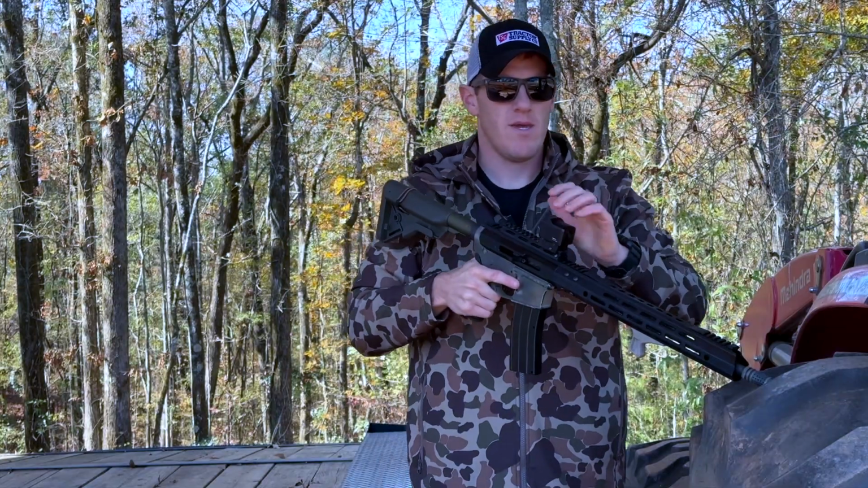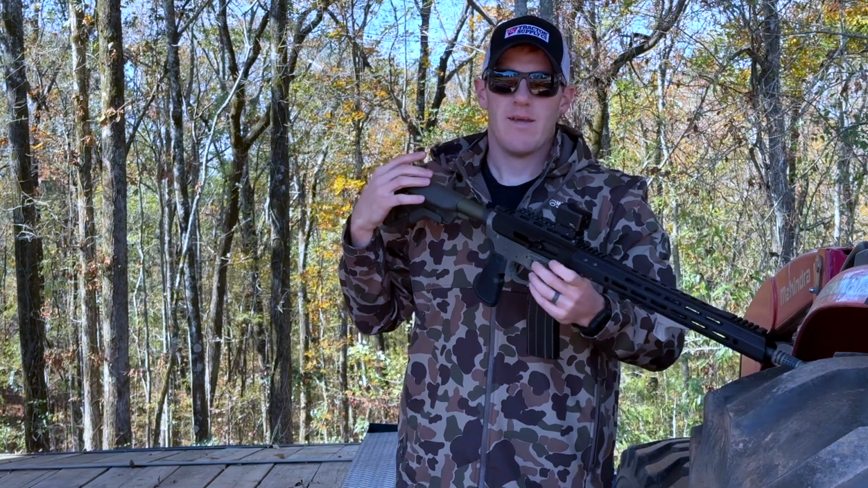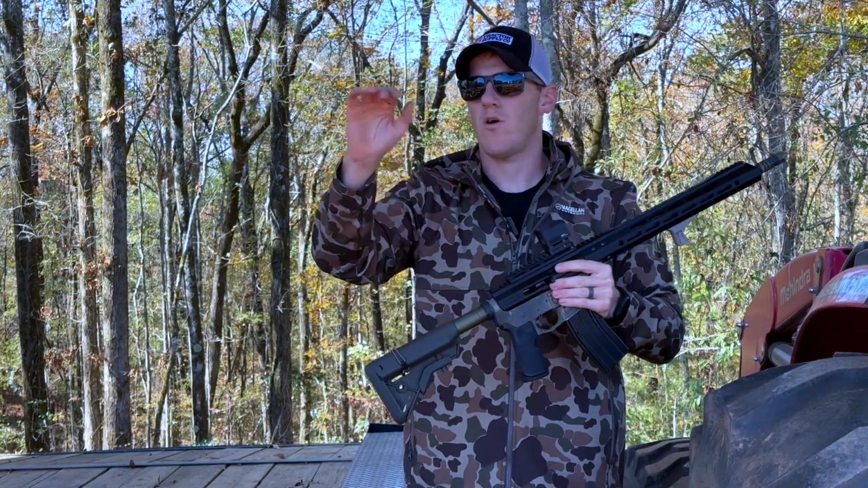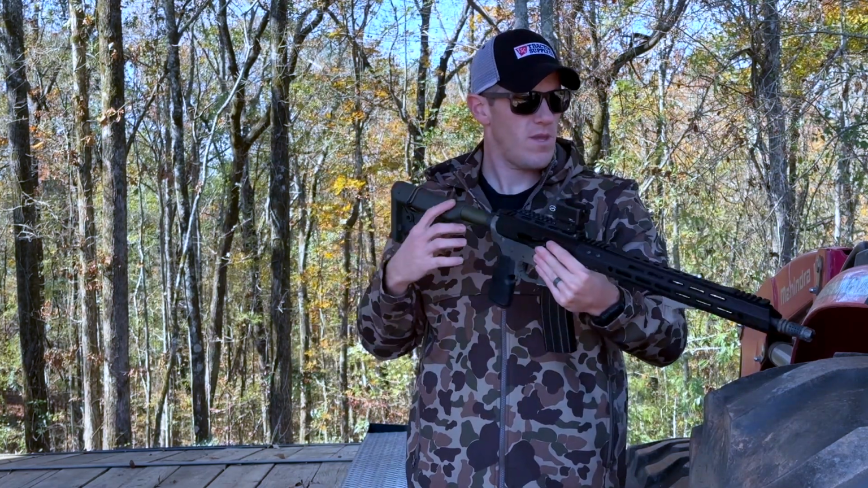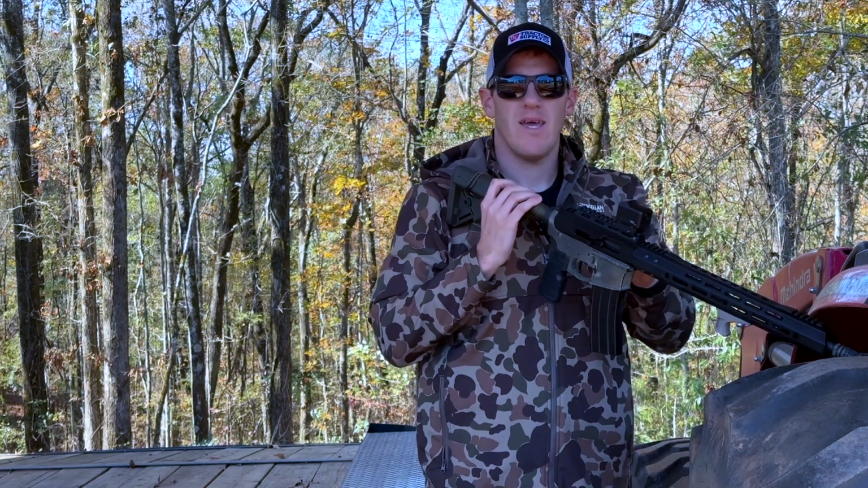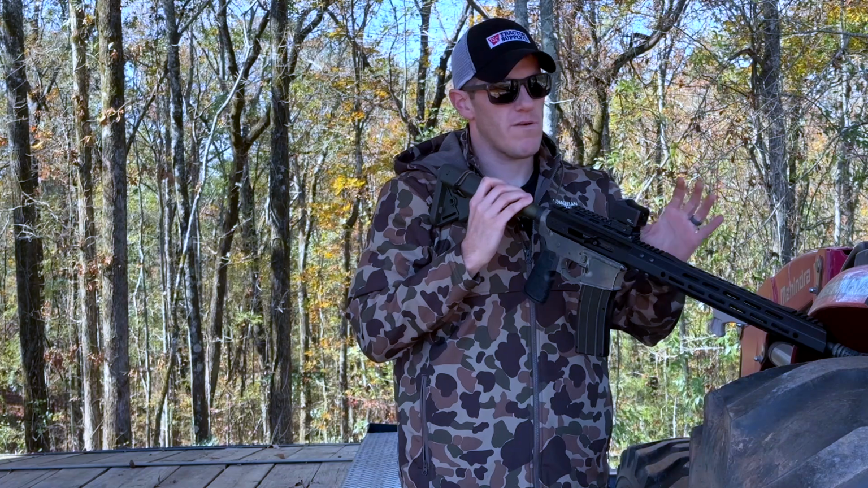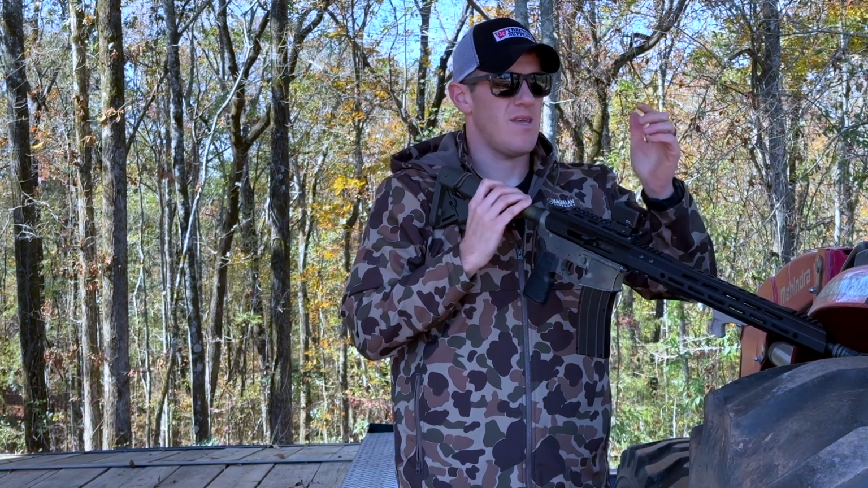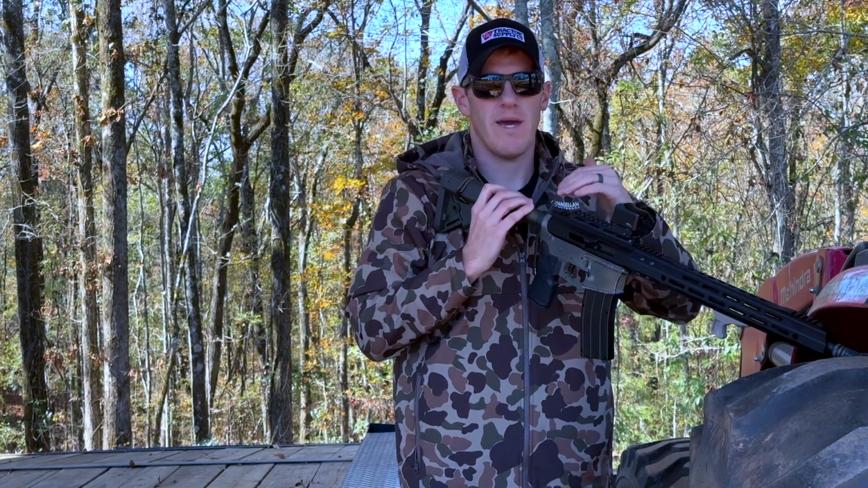All right, this thing being a non-magnified optic, it's not going to be well suited to long range targeting. It doesn't have a zoom feature. I tried to put a magnifier behind it, and it just didn't seem to work very well, because the magnifier has to focus on this screen, and you're not really magnifying anything. You're just magnifying the screen on the back.